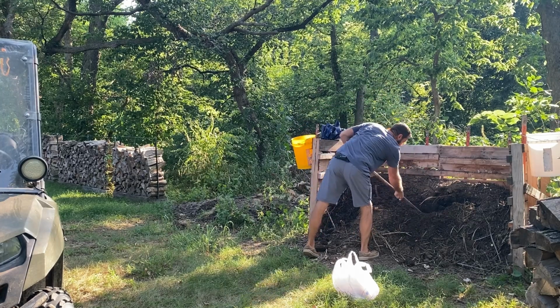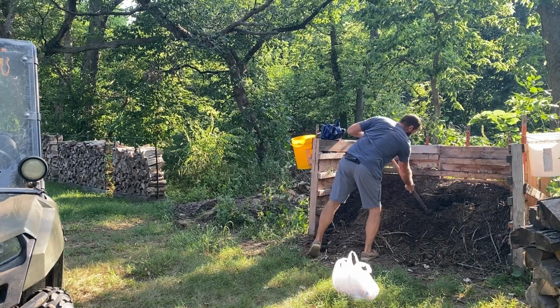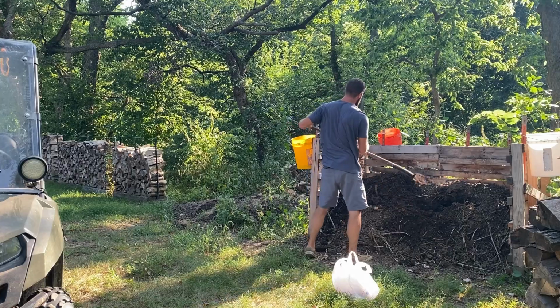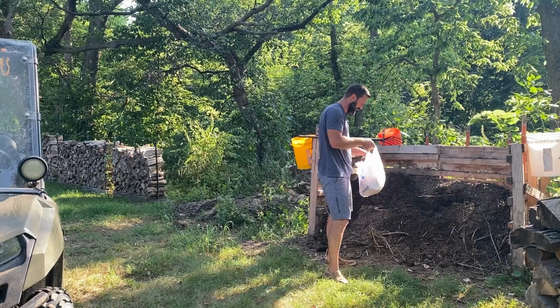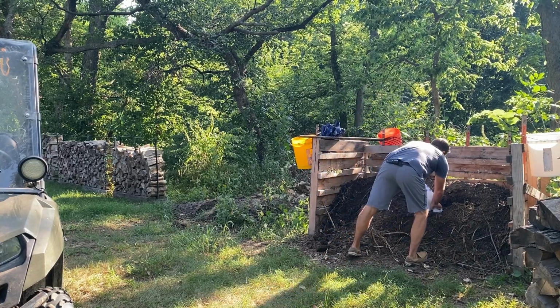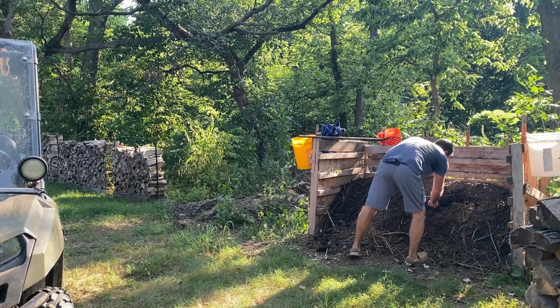So I want this digging to stop. I let 2 thaw, and then I just butchered them up or deboned them today. And this is the rest of it. Just like the carcass, some of the skin, things like that.